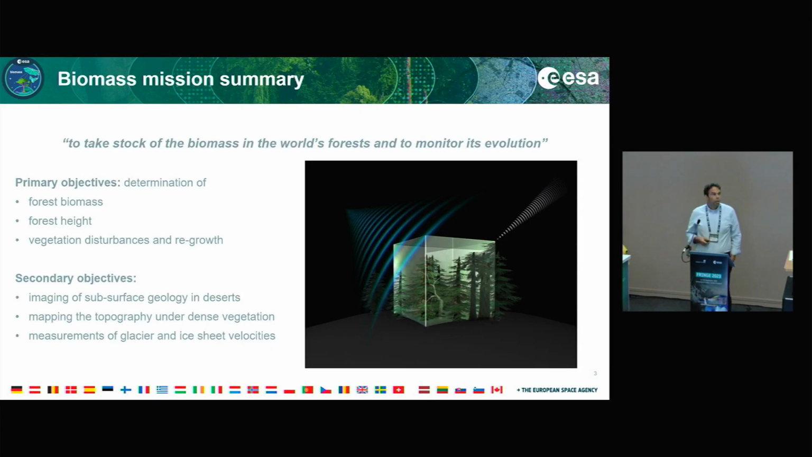So the overall mission summary of Biomass. The main activity of the mission is to take stock of biomass in the world's forests and to monitor its evolution. Just as a side note, it's not good to name a mission the same way as its main mission product, because it confuses everyone, but okay, this was already done in the past. So the mission is named Biomass, and it will also look for biomass.